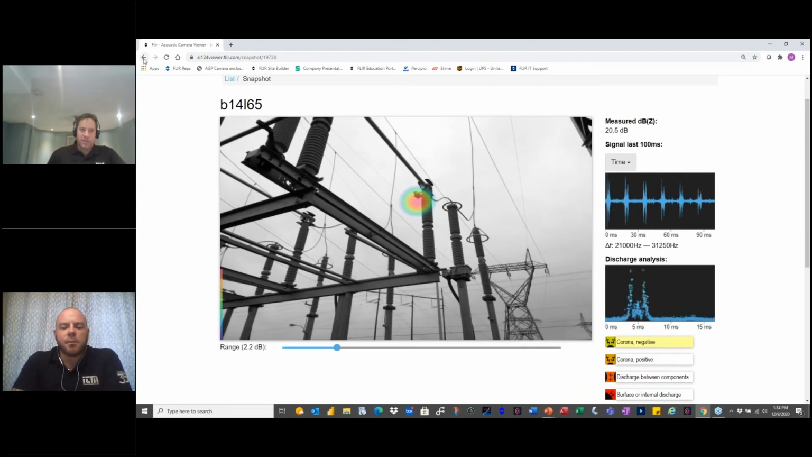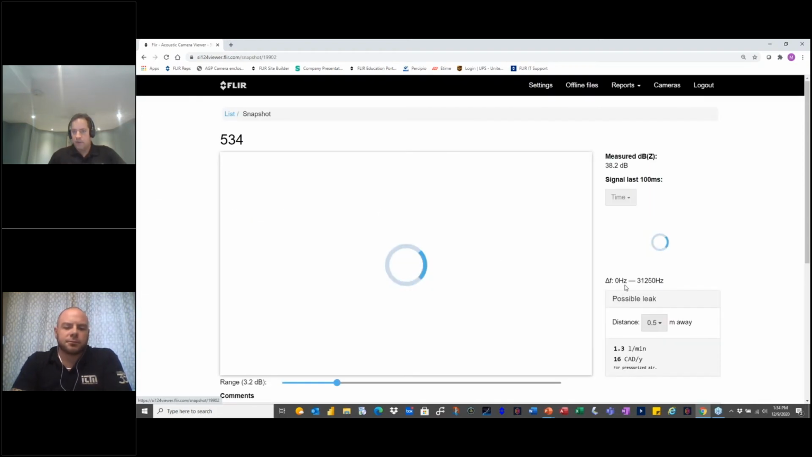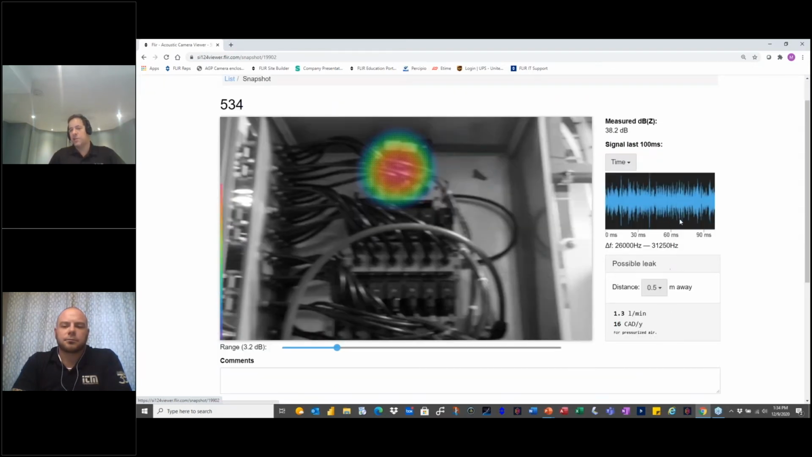In the compressed air leak system, it just knows that the frequency measured is such. This is saying here 21 to 31. If I go to the compressed air leak, I think it's this one. It's basically up to 3 kilohertz. So it knows right away this is compressed air leak. This is the pattern that's being seen. This is not a partial discharge, therefore it's a compressed air leak because it's continuous. It's not a kind of a ticking sound. So it says this is 1.3 liters per minute at this much Canadian per year.